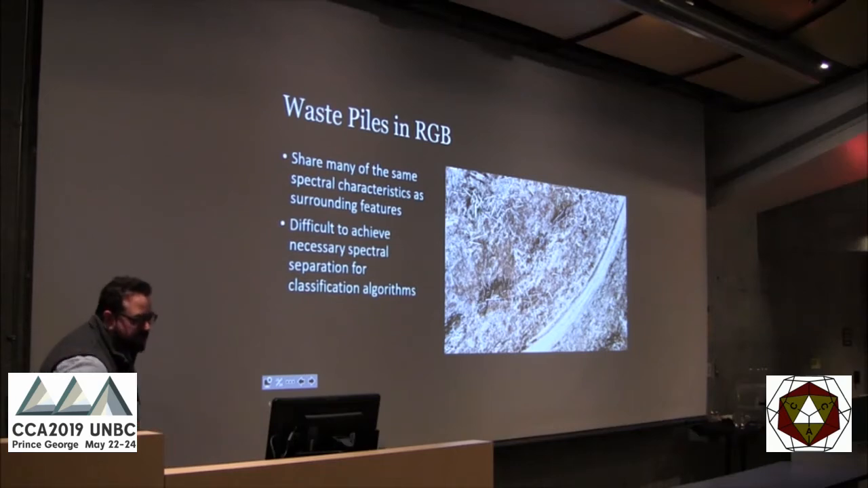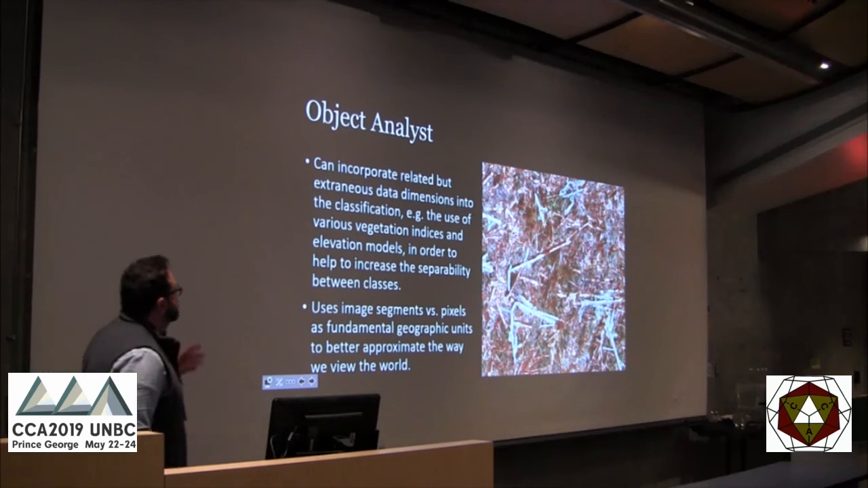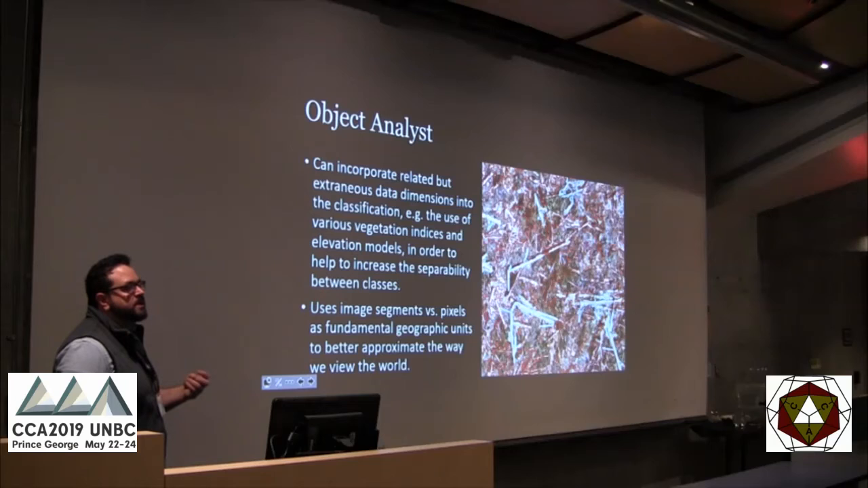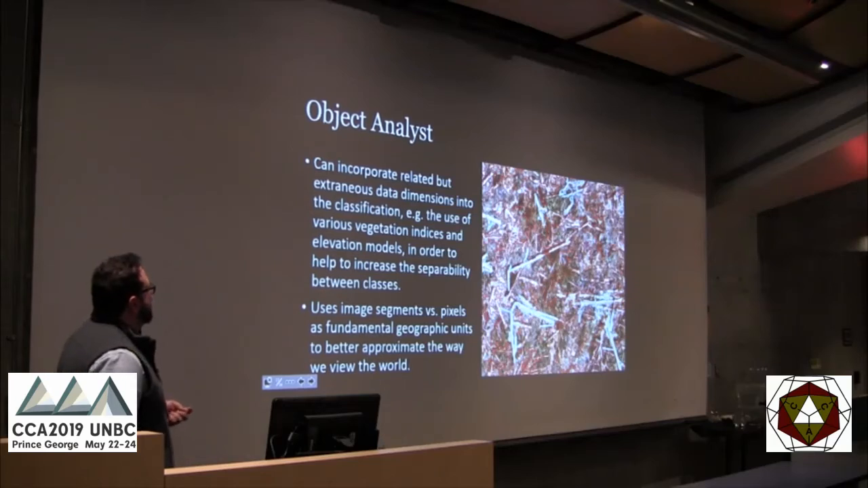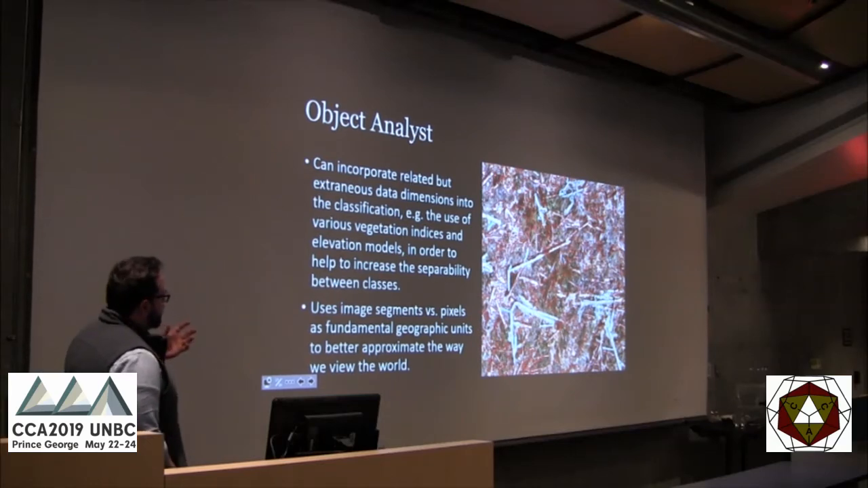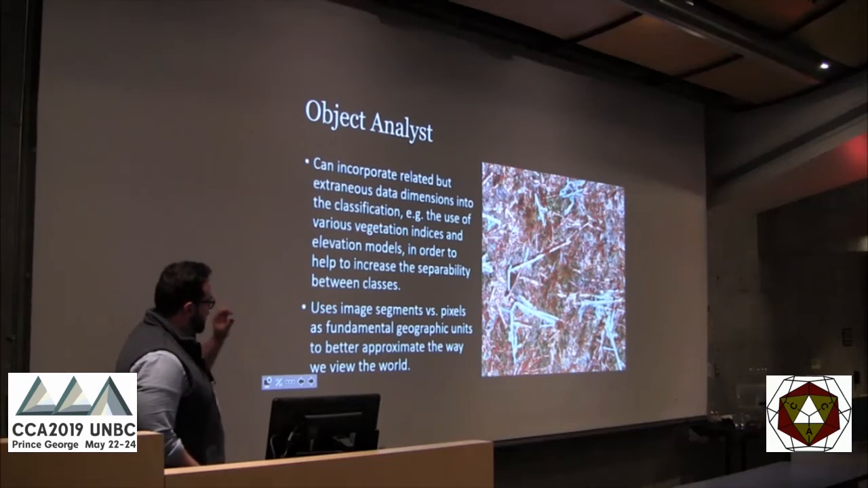So it gets pretty difficult. With OBIA Object Analyst, we can incorporate other data dimensions into the classifications, not just the RGB. We can use various vegetation indices and elevation models to help increase the separability between the classes. We also are able to use image segmentation to delineate shapes.